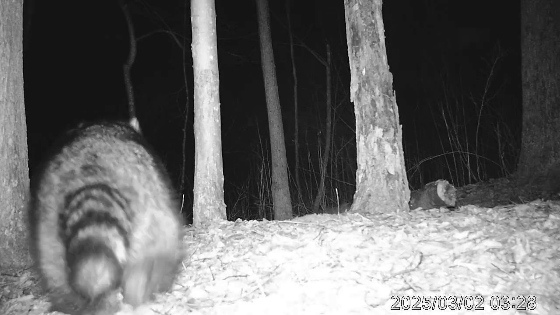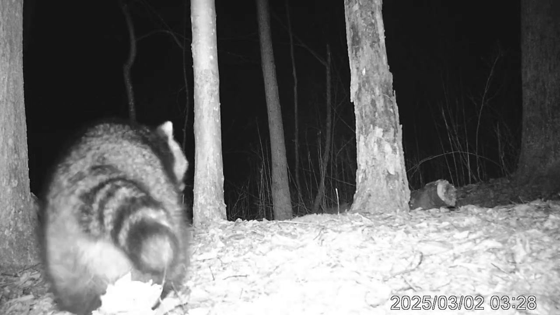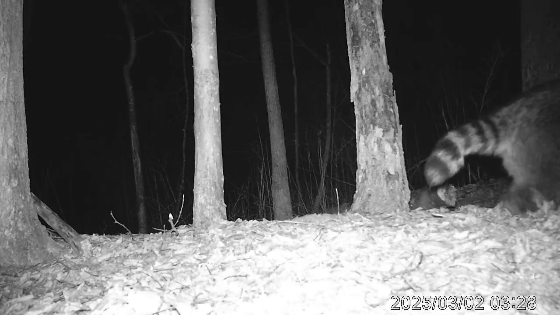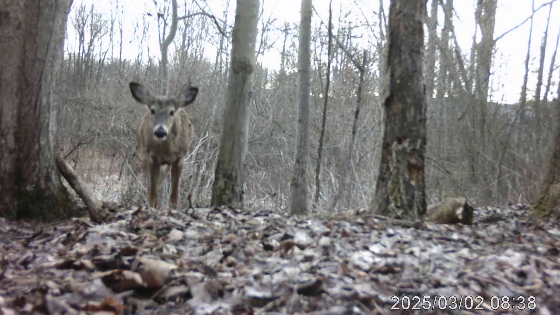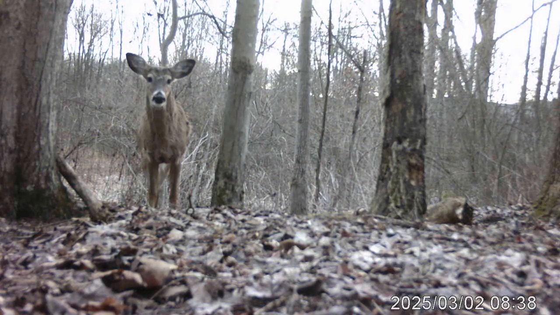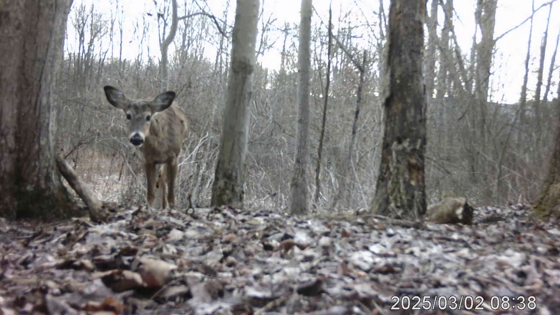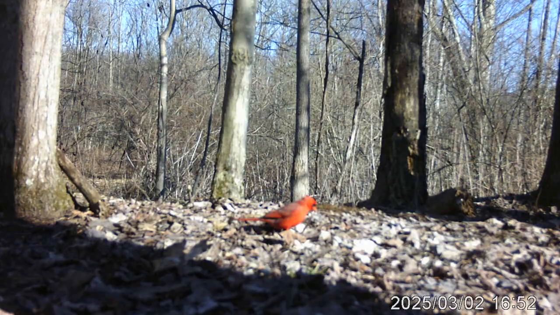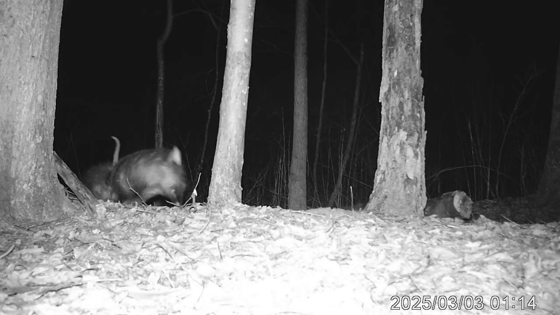Raccoons follow trails. They'll often use the same paths or game trails over and over again, especially if it leads to a good food source. Super senses. White-tailed deer have excellent hearing, smell, and vision, especially in low light, which helps them stay safe at dawn and dusk. A cardinal's beauty. Possum males are called jacks.